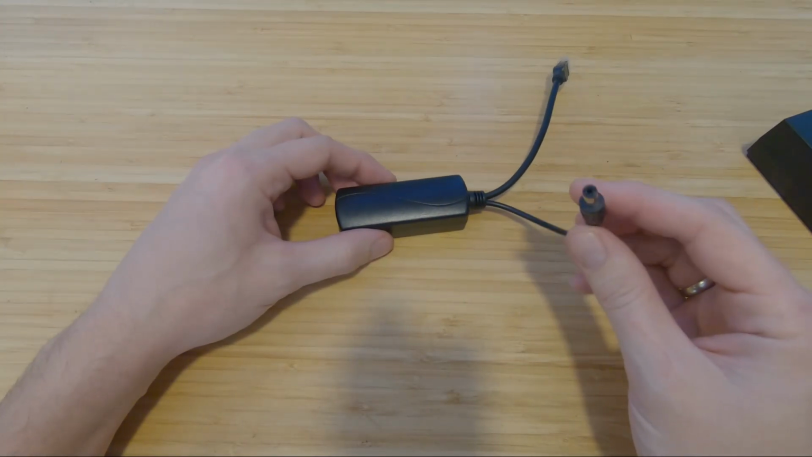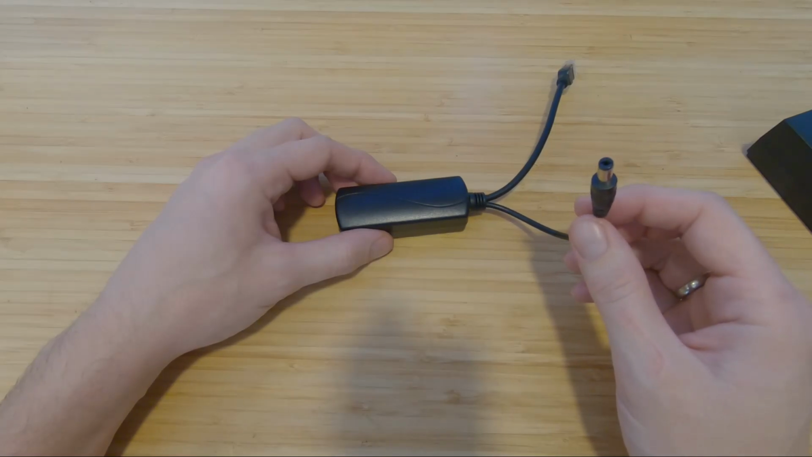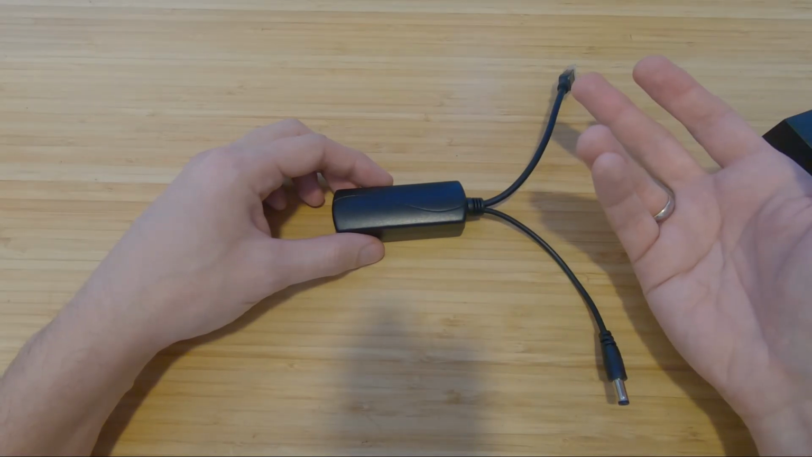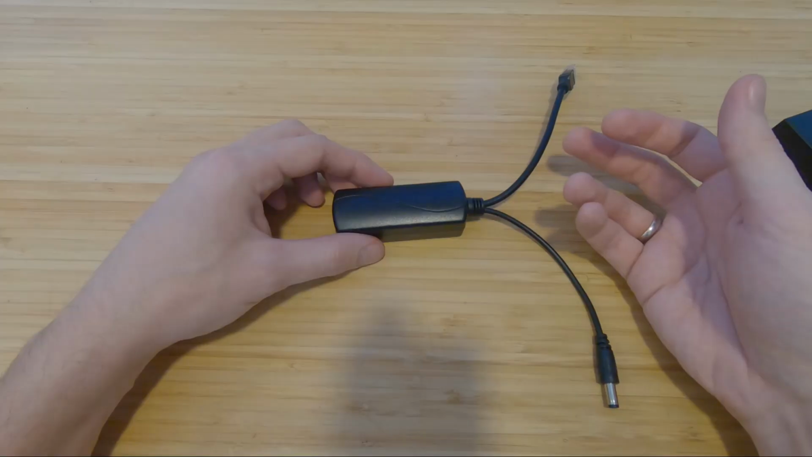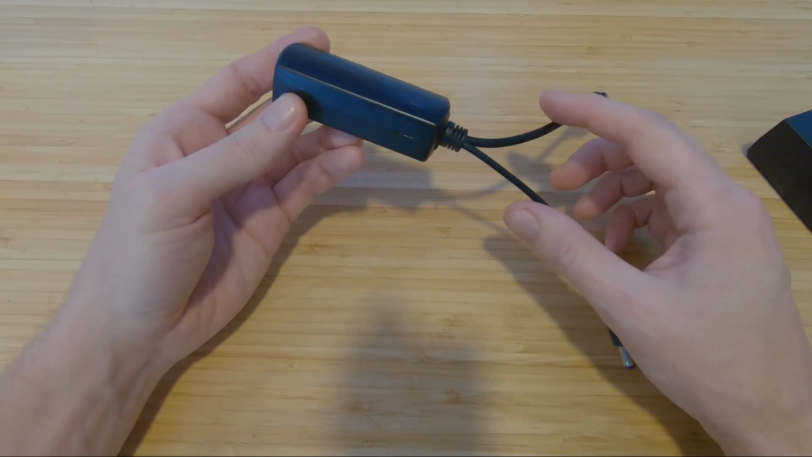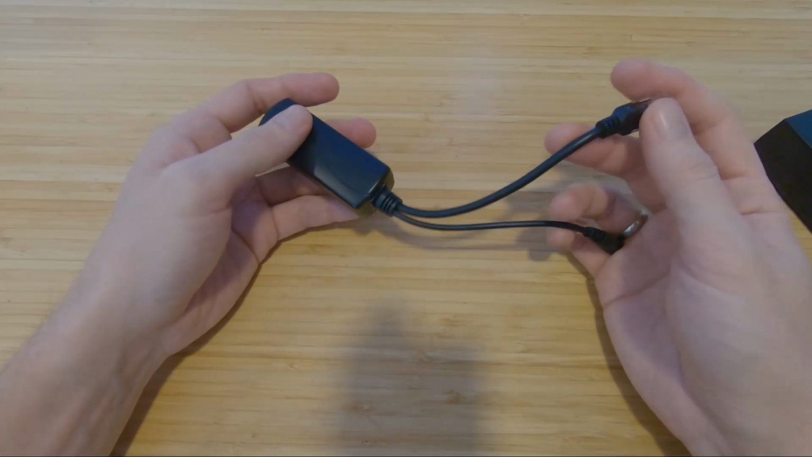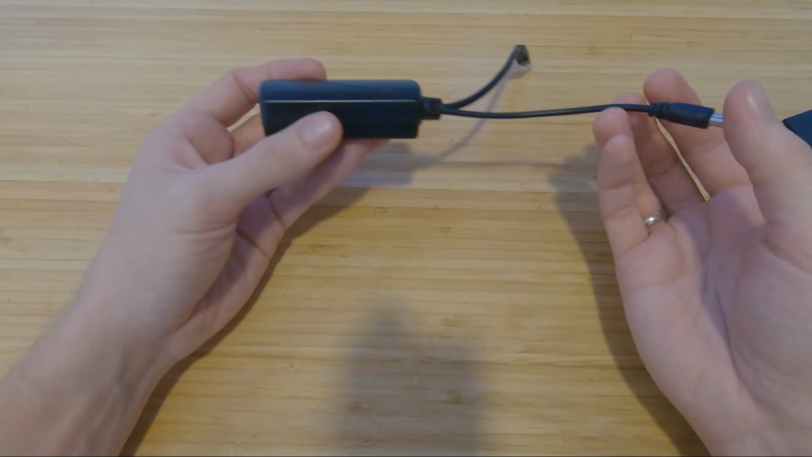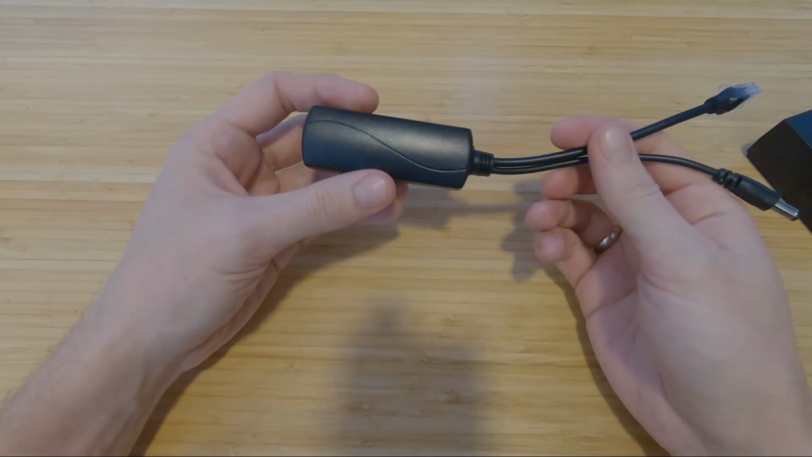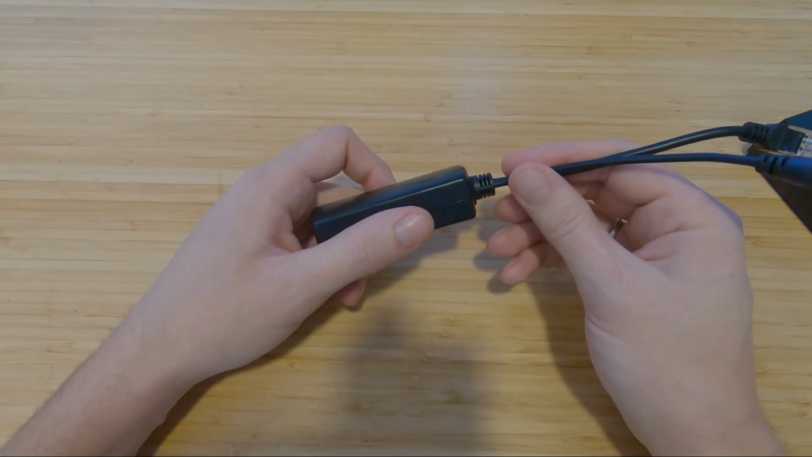So this model comes with 5 volt out. You can get it with 12 volts if you need, and you can get a gigabit version as well. Mostly it is used in cameras, so you don't need to get 2 wires, one the Ethernet, the second is the power, so you have only 1 wire and you split it out like this. Now let's take a look how I will test it out.